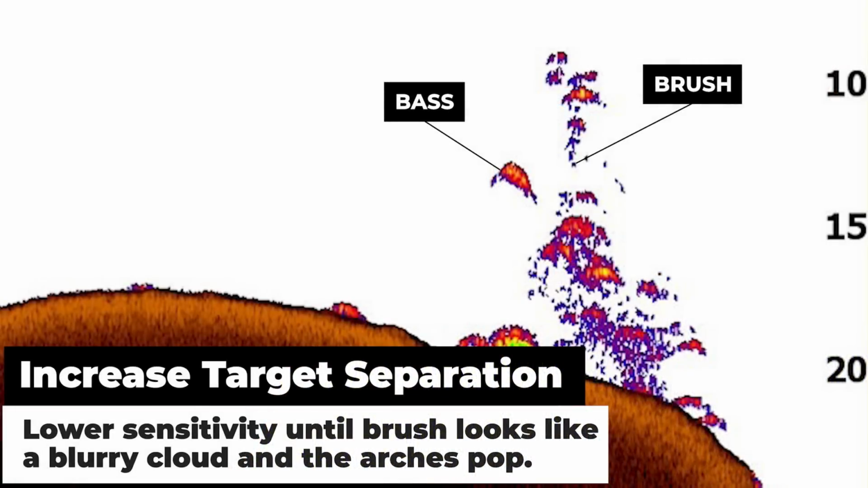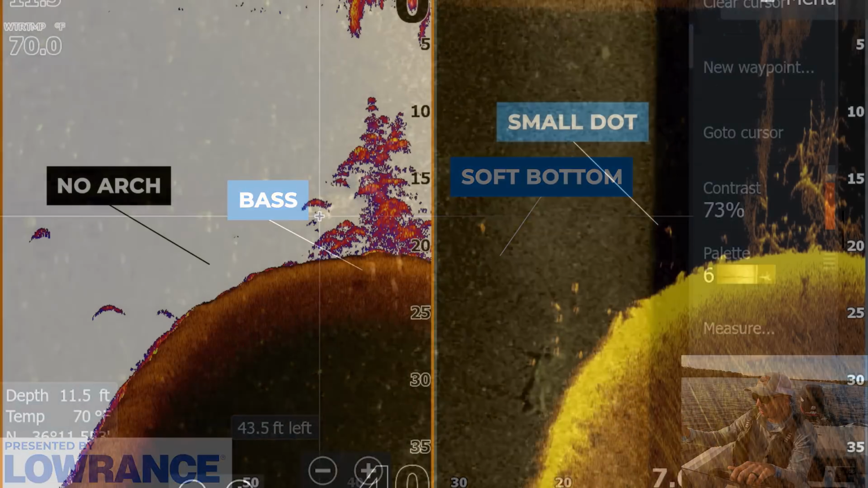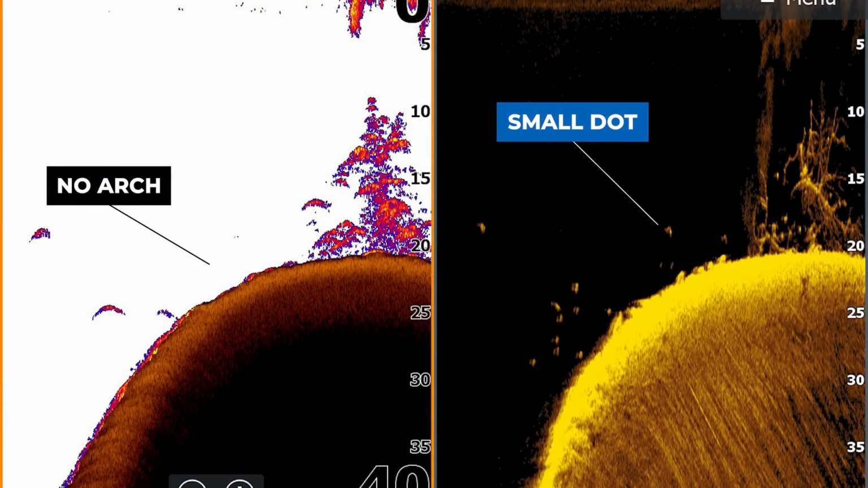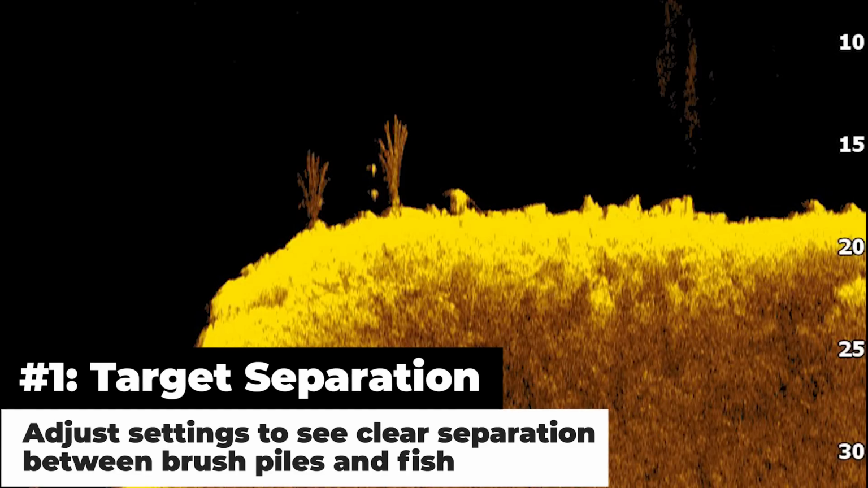In this video, I'm going to share the 3 signs you need to be looking for on a fish finder to determine if a brush pile is holding quality bass. Let's get into it. The first giveaway that a brush pile is holding quality bass is that you have target